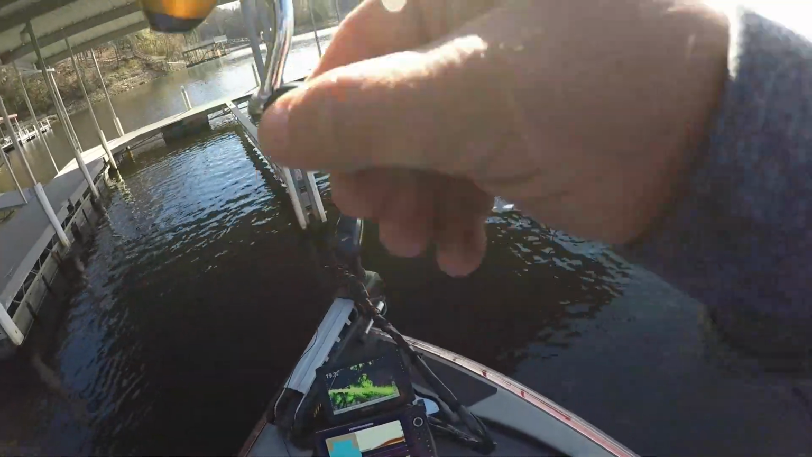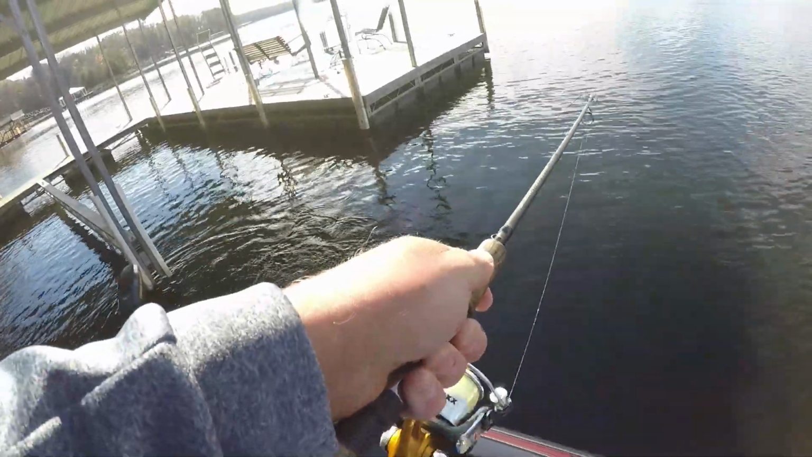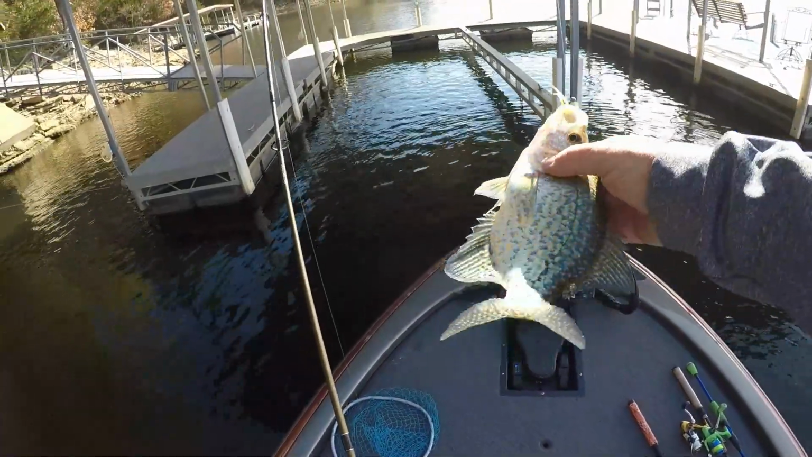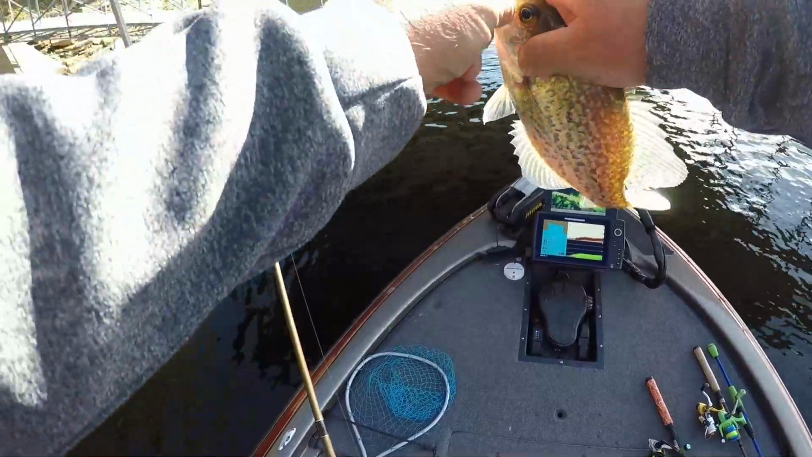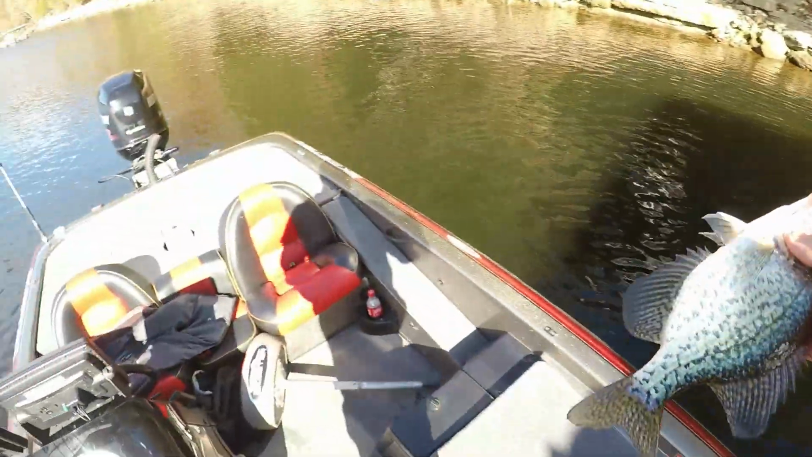There he is. Guys, they are finicky this morning. Very finicky. I'm having to throw two or three different colors to them.